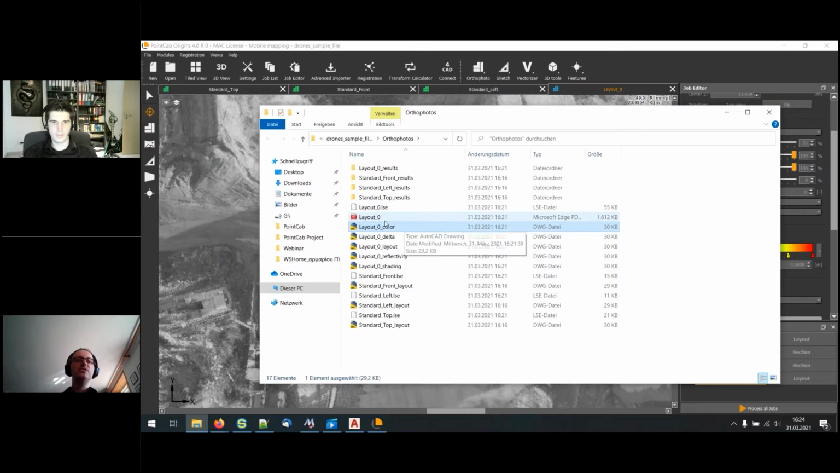And you see the DWG files also for color, for delta, for layout, and reflectivity that we created. This helps you to introduce them all together in your CAD system, and you can switch between the different visualizations there.